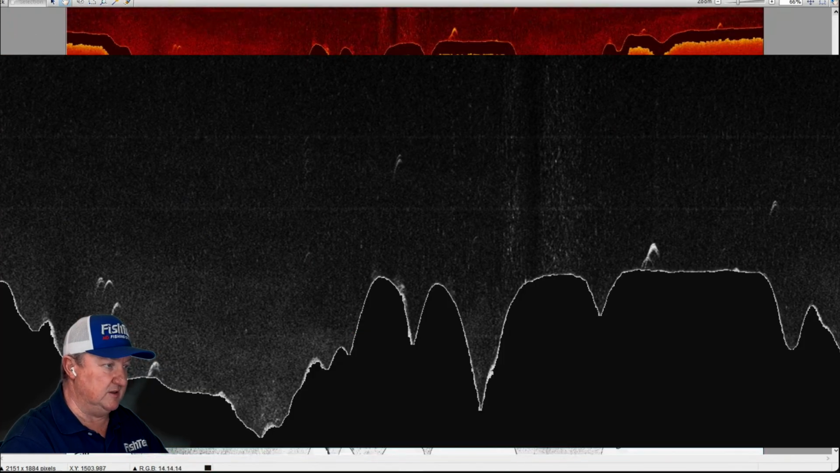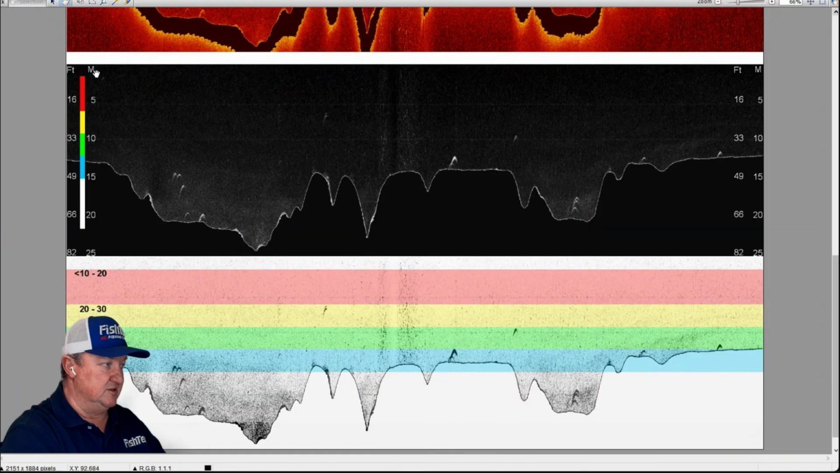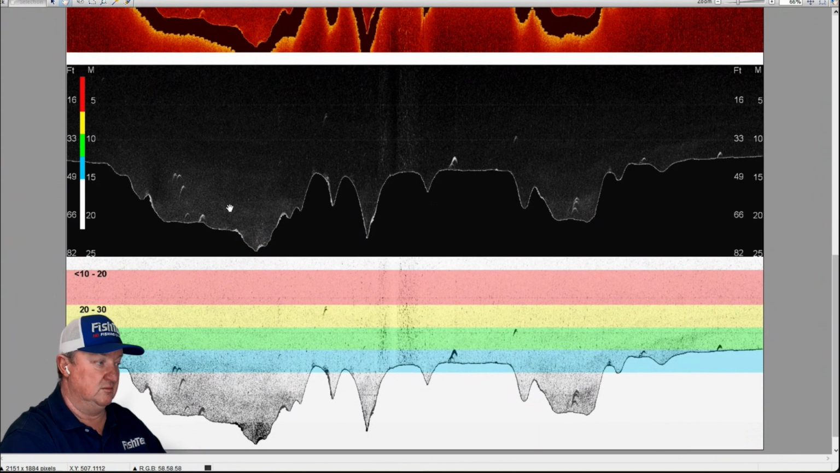Then what I did next is I made it black and white, and I put the depth ranges in. So you can see where the depth ranges are. This is meters, 5, 10, 15, 20, 25 meters, and then with the foot value next to it. And you can see those little arches quite nicely. One of the most interesting things of this is this area here where I'm running my mouse now. That is your thermocline. And it's deep, it's at the 55-foot range.